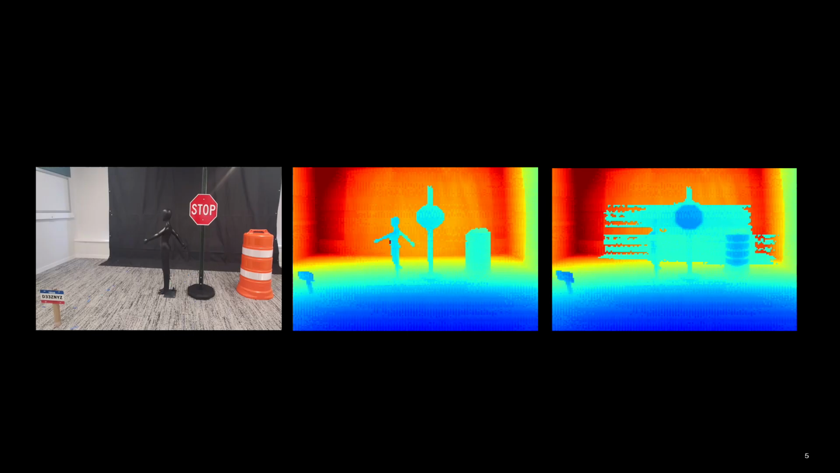In safety-critical applications like autonomous driving, this can mean a vehicle coming to a complete stop in the middle of a highway, or going through an intersection at the same time a child is trying to cross the road.